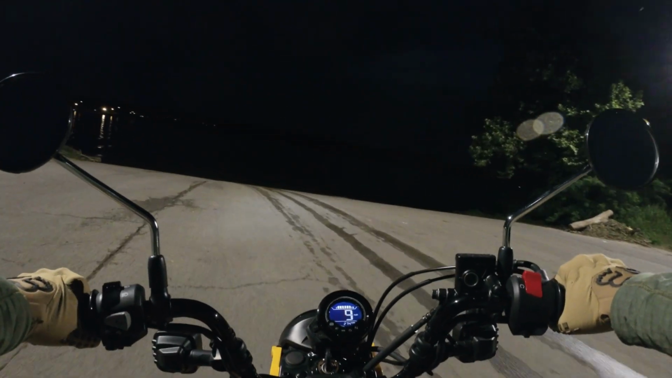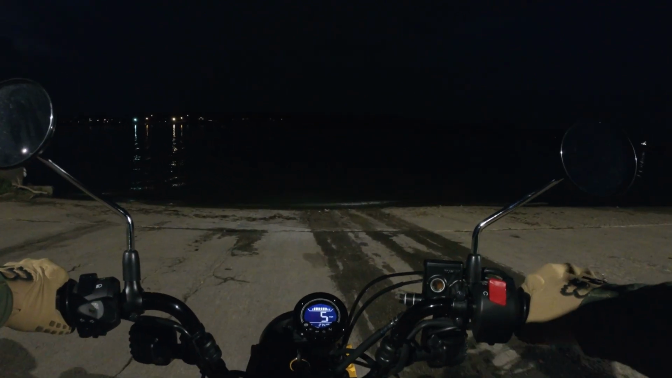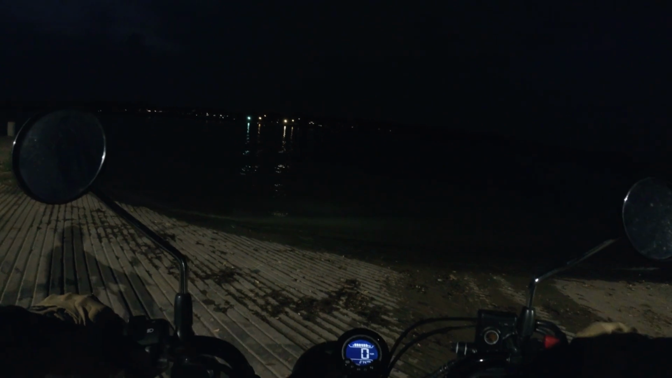So yeah, the high beam doesn't have any effect here. But yeah, this is the Ohio River.